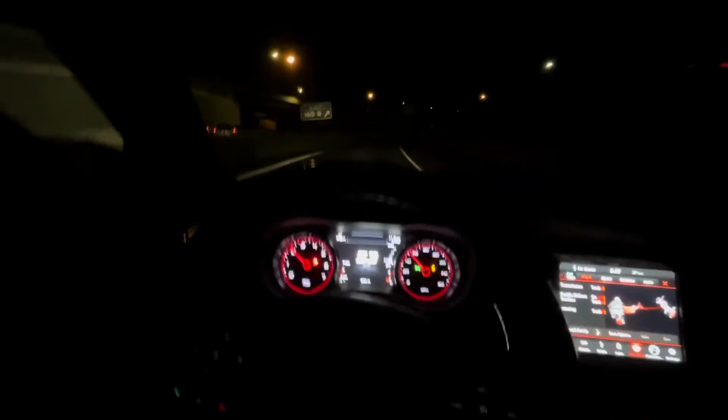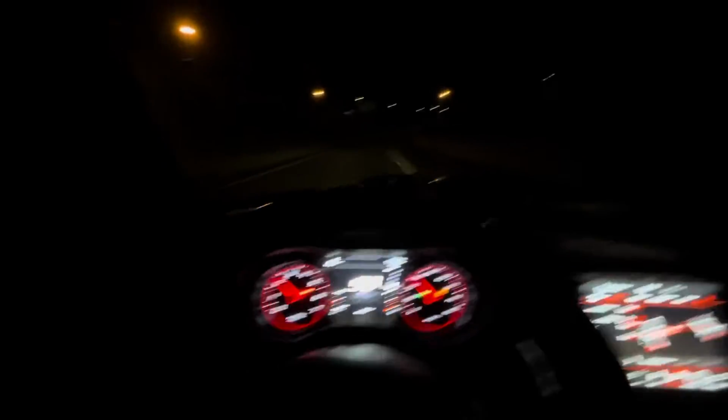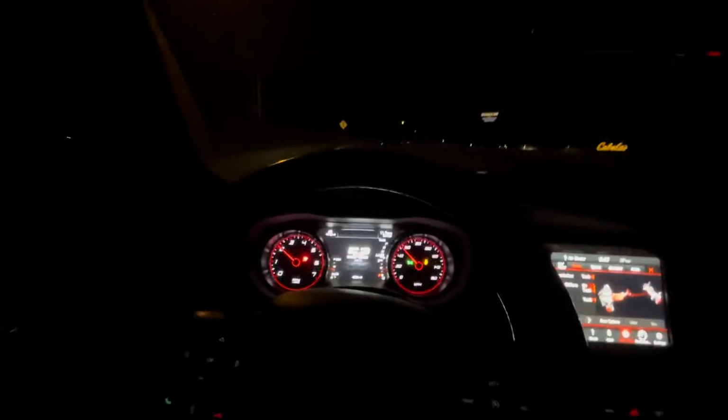Alright, y'all, you know I'm in track mode, so I gotta do this. I gotta at least hit 120 on the highway, at least hit 120 for my first POV drive, so let's see if we can pull this off without getting pulled over.